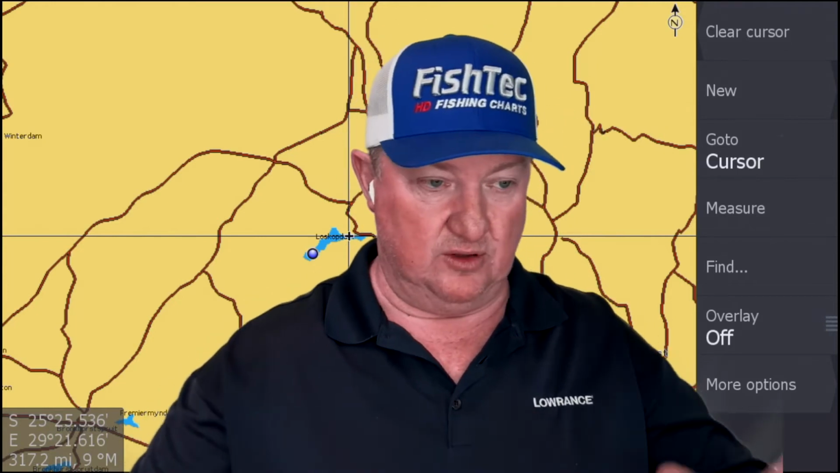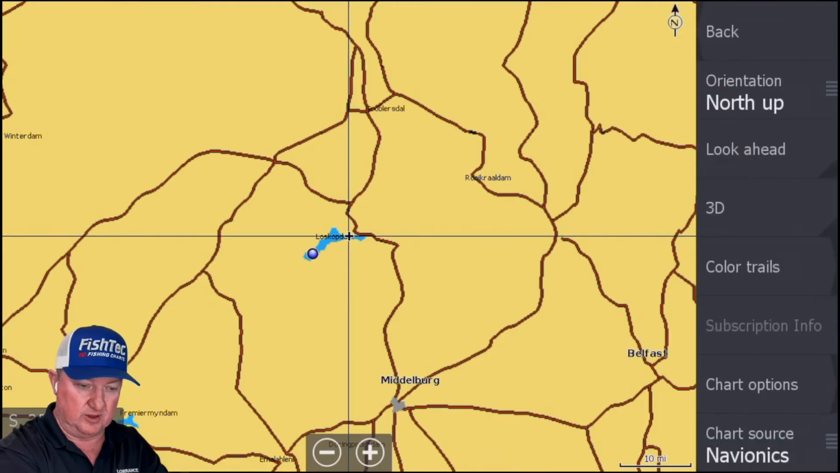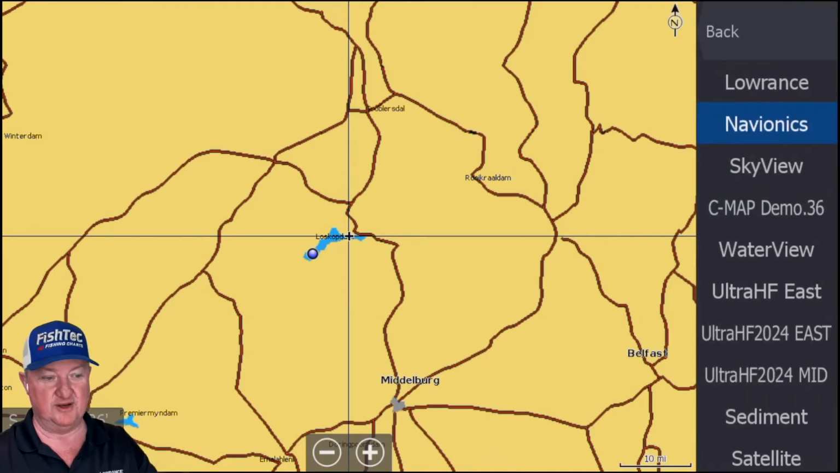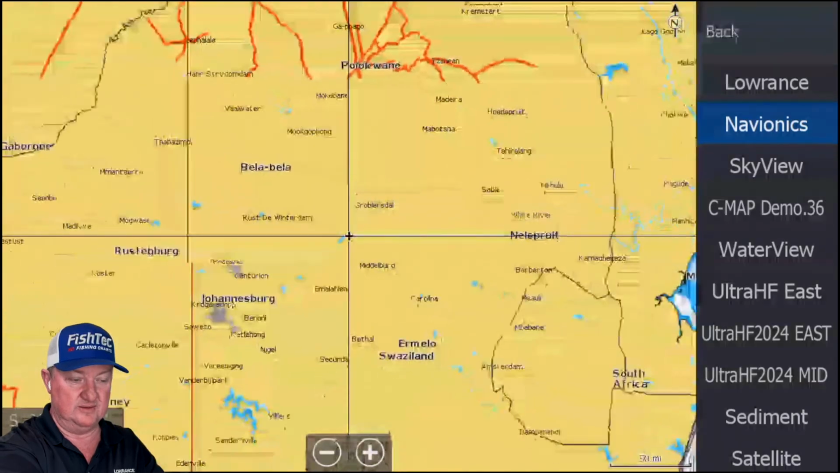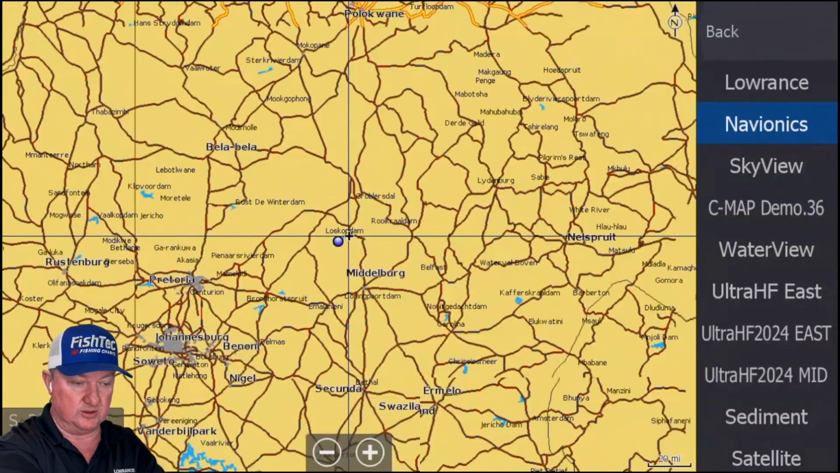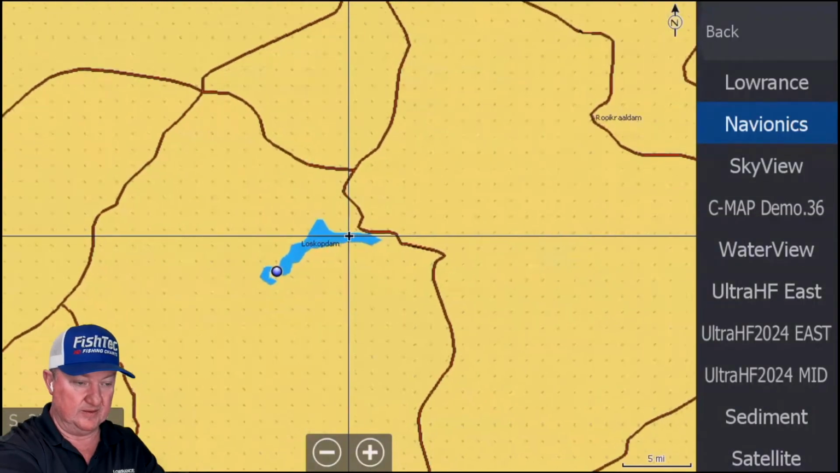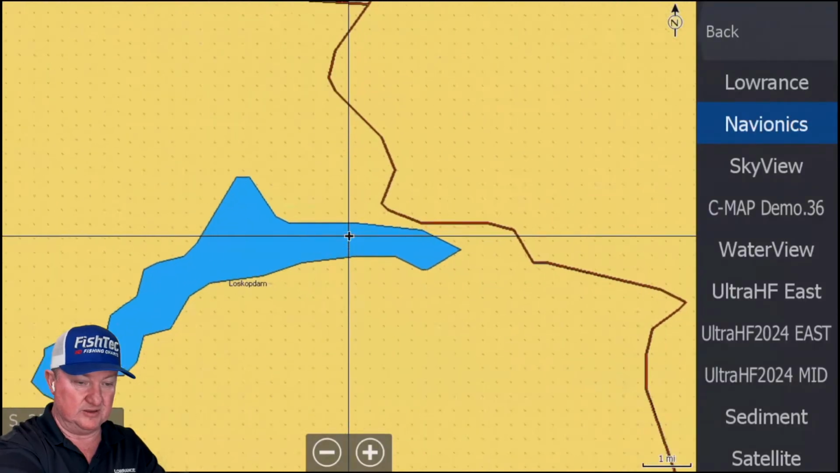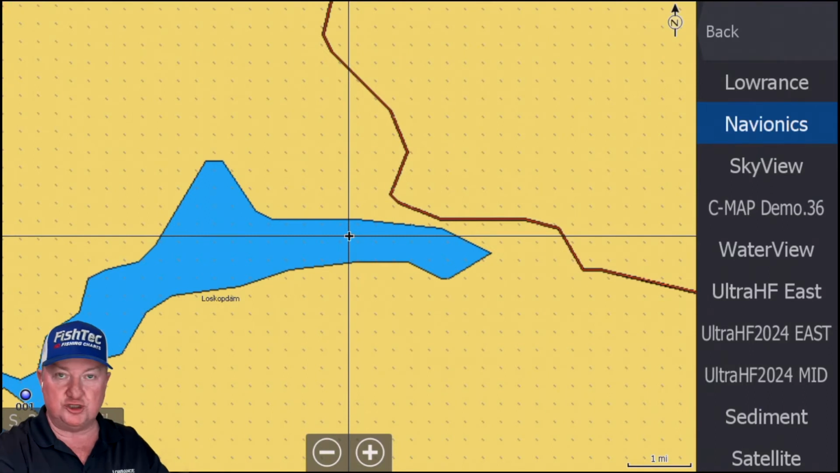Giddy up. Right, let's get into it. The Loskop chart. Okay, here we go. Again, guys, remember, start with avionics, know where you are. Loskop is way up here, sort of northeast of Johannesburg, north of Middelburg. Let's zoom in a little bit. Okay, let's start in this east area. I want to show you the old UltraHF East.